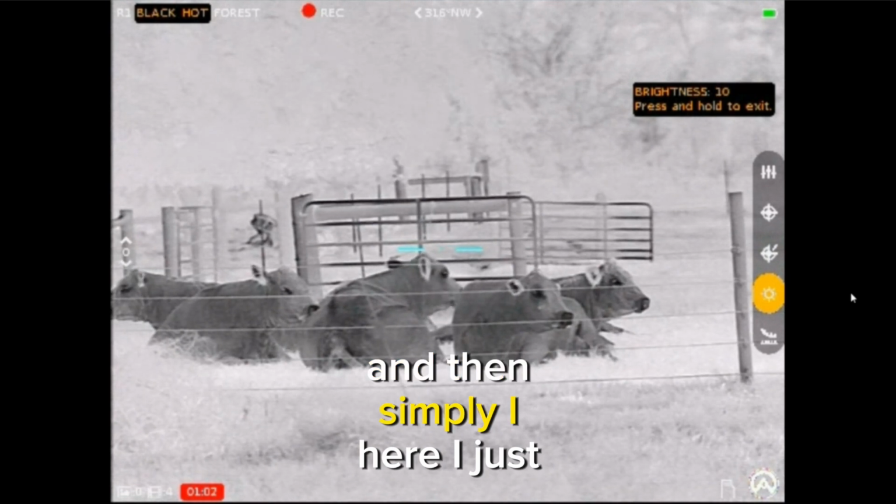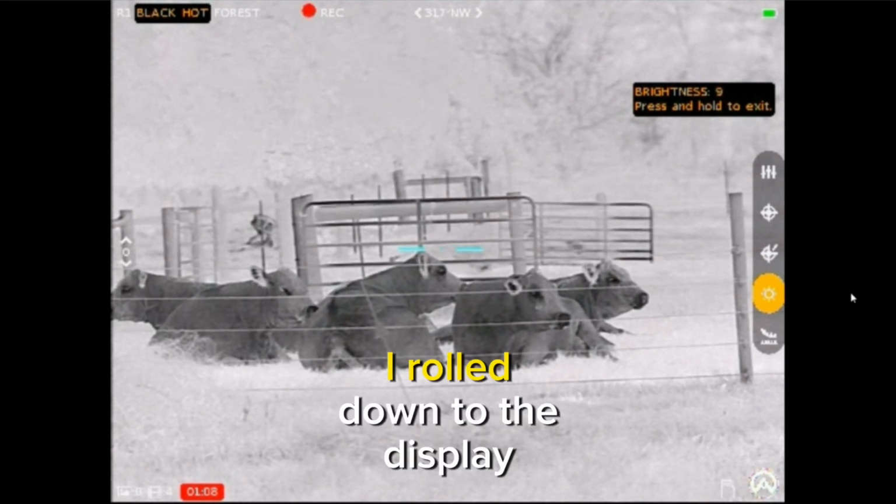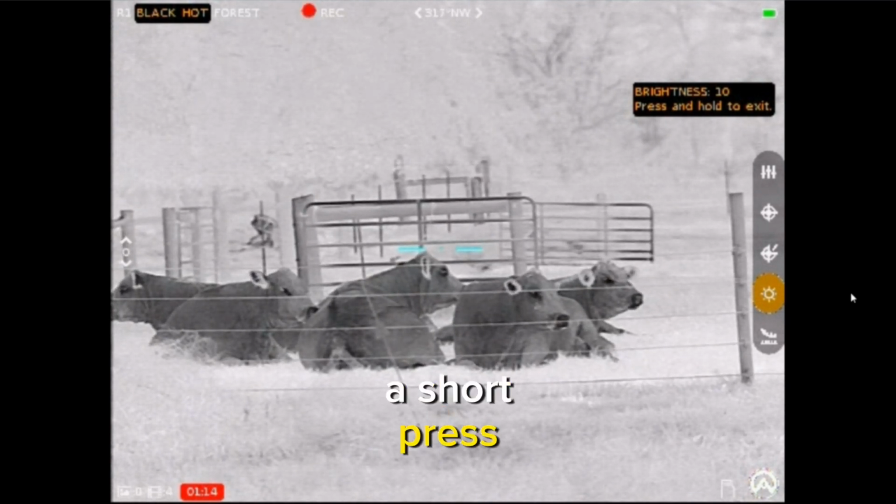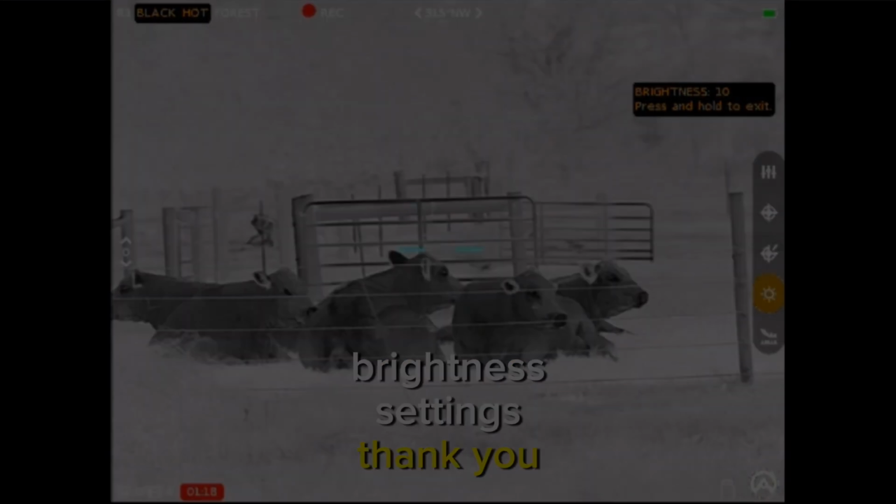And then once you've picked your color, a short press will save your settings. And then simply once I changed my reticle color and I saved it, I roll down to the display brightness, a short press, and then again, you turn the turret clockwise or counterclockwise to go through your brightness settings.